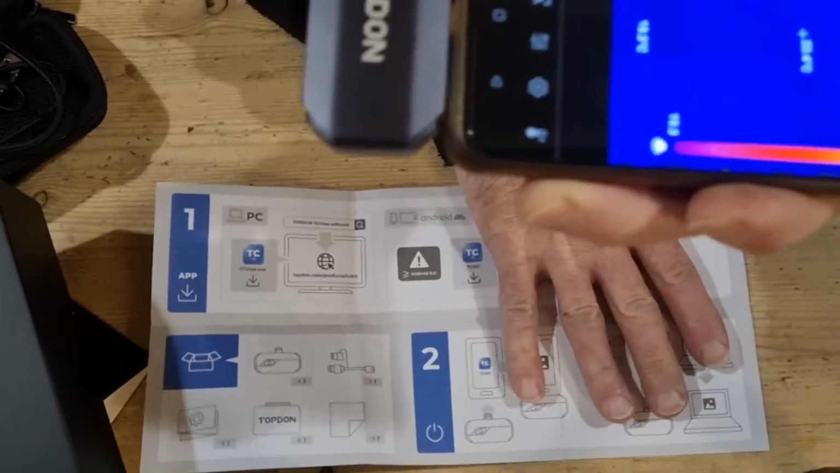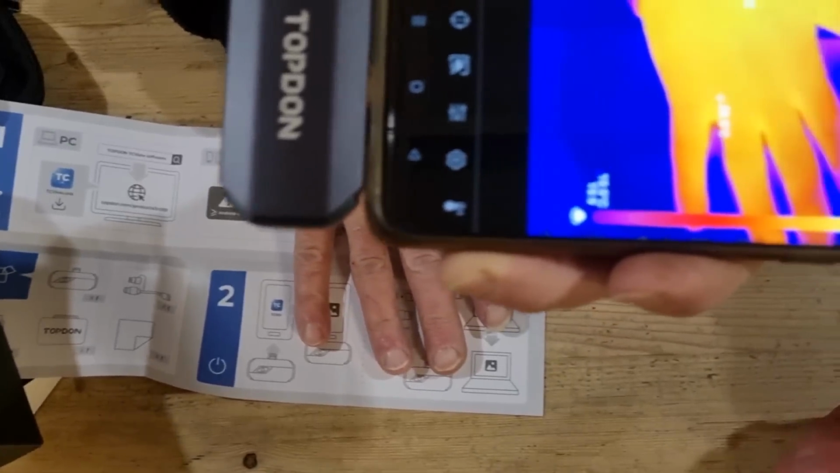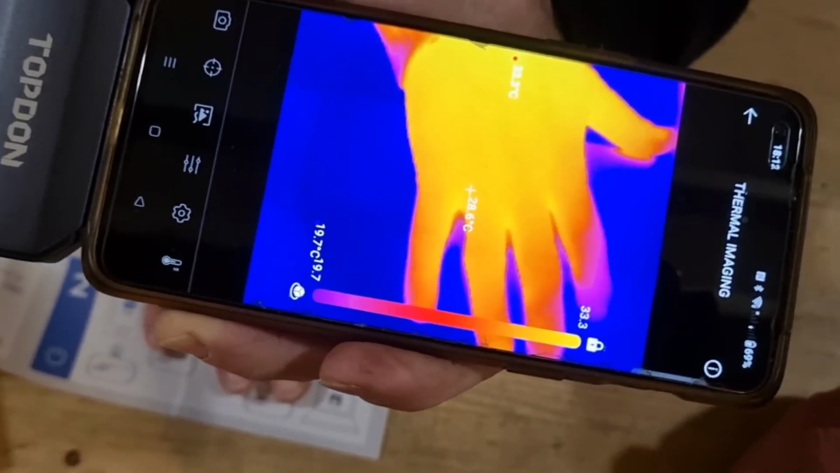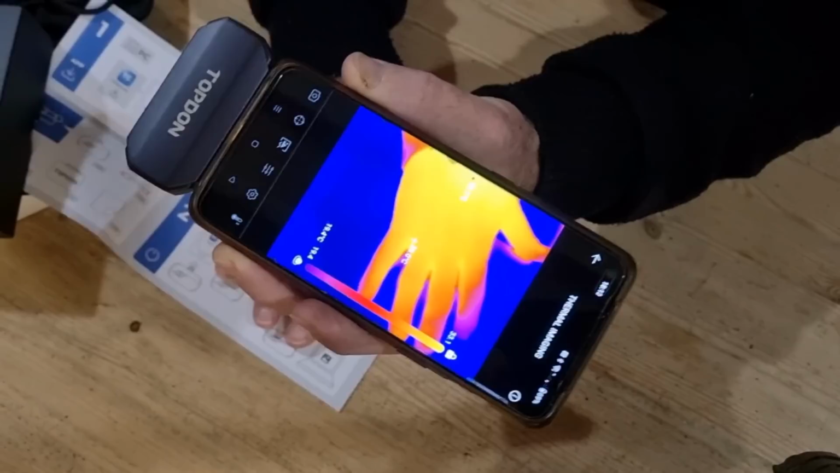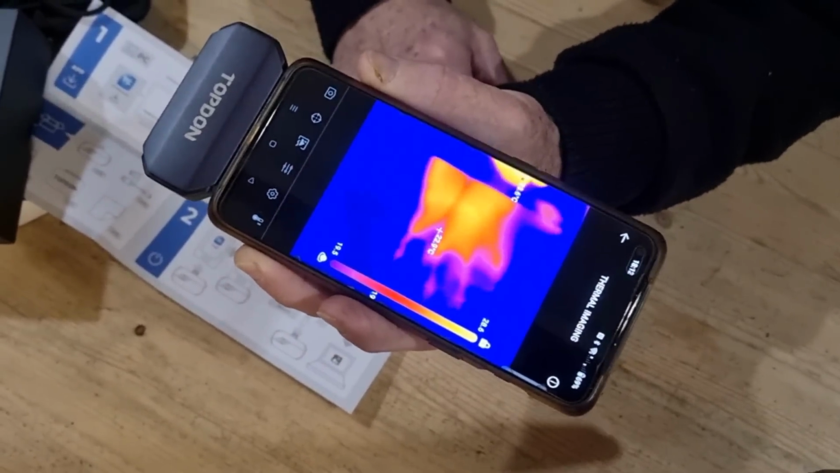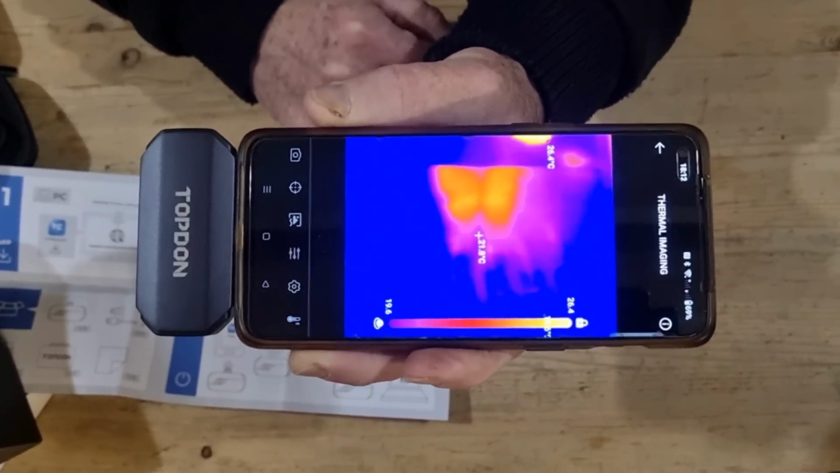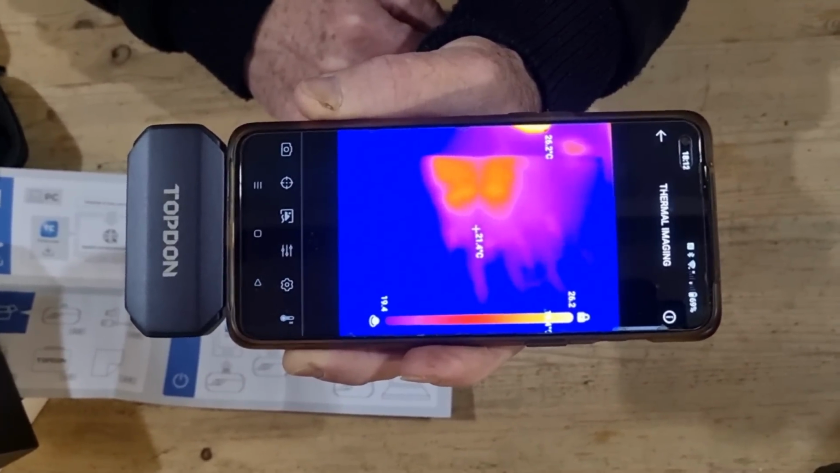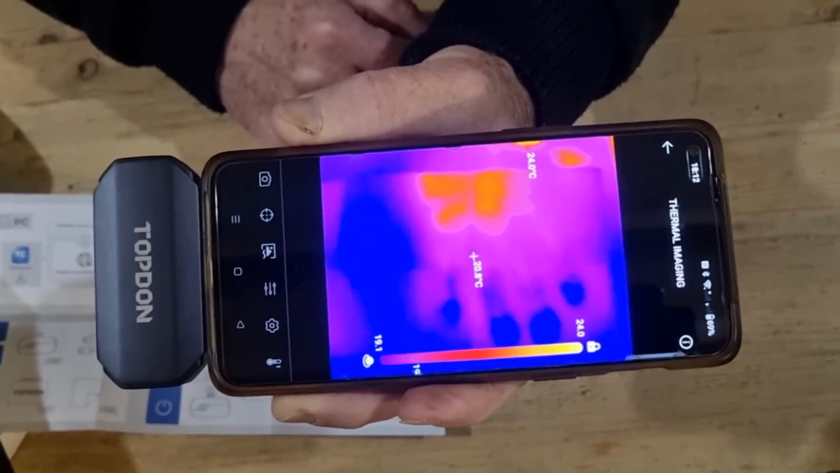If I stick my hand there, there we go. It says I'm hot stuff at 33.4 degrees. So that really is great. That's so simple. We haven't had to sign up for anything. We haven't had to give our details for anything. It just works. Plug it in, it works.